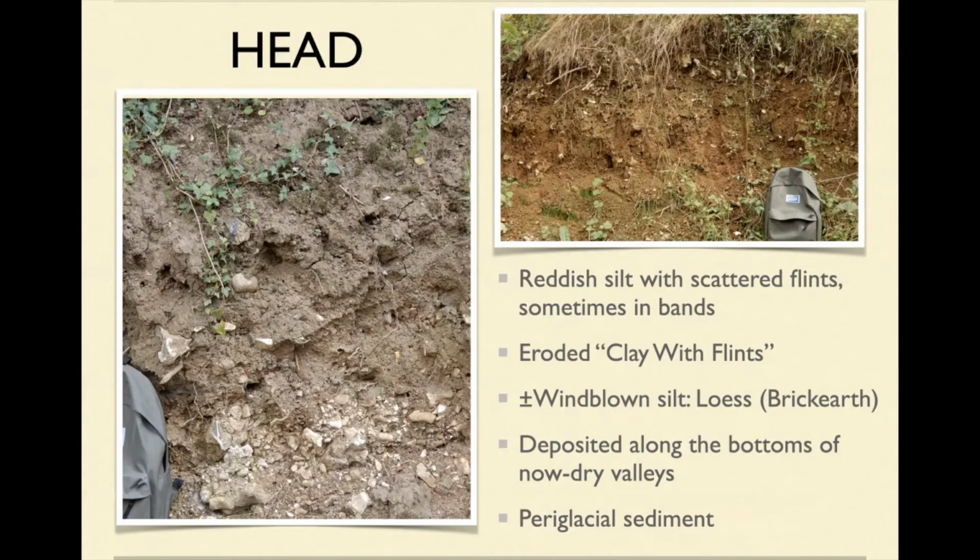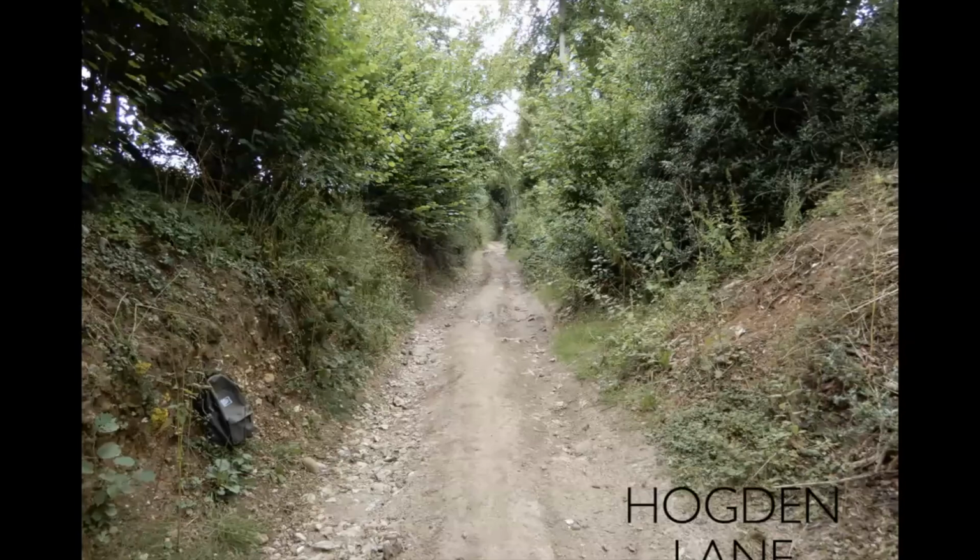This is a genuine periglacial sediment. It was formed at that time. And here's an example. Go back to Polesden Lane, and you go down the lane. You have to be a bit careful about what's in the bottom because they've made this road up every now and again. But essentially, when you look in the sides, this is where you see the head at the bottom of these steep little valleys.